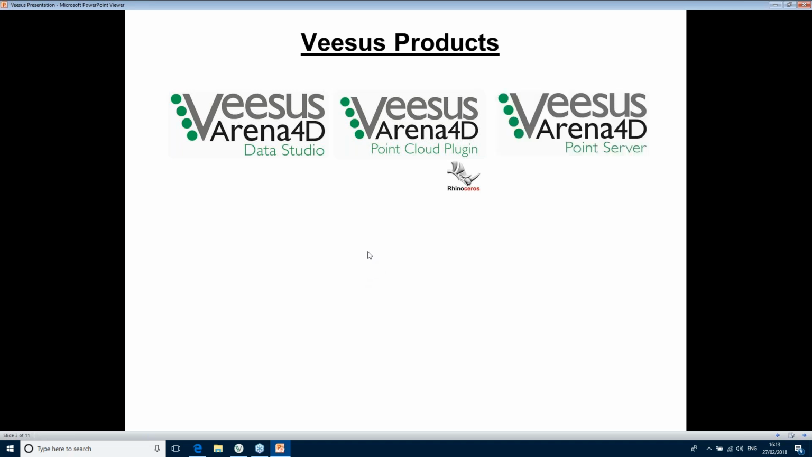We've also taken the engine and placed it in this thing called Point Server. Point Server allows you to stream your point cloud data to this and this, so Data Studio and the Rhino plugin, from a PC that you've configured in your own office. Okay, I'll take you through an example of that later.